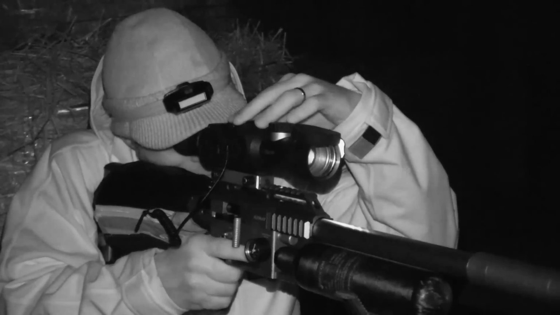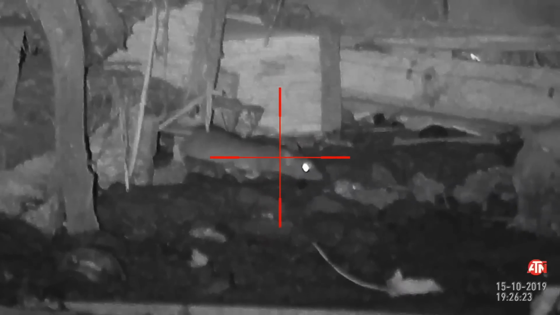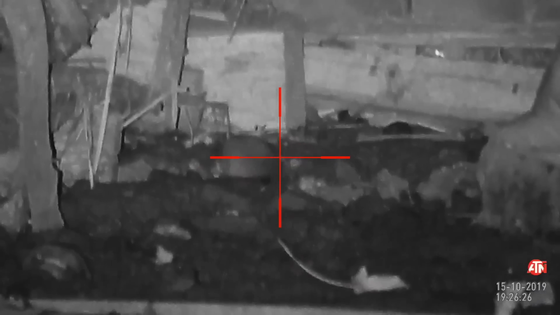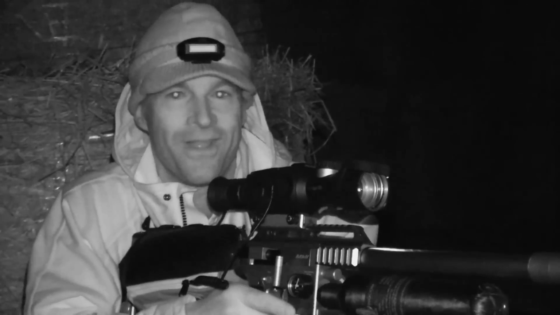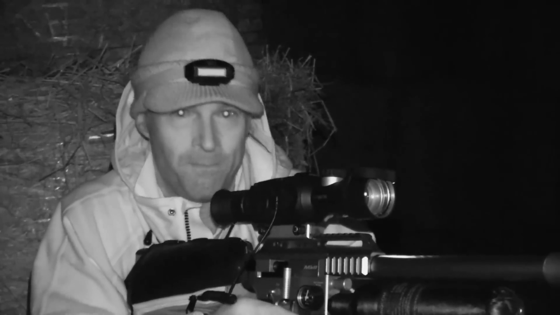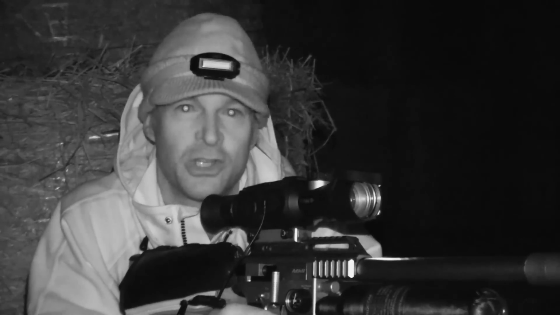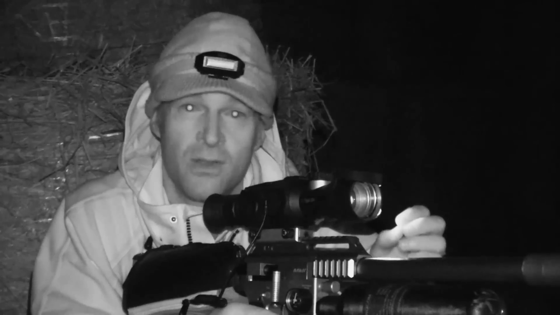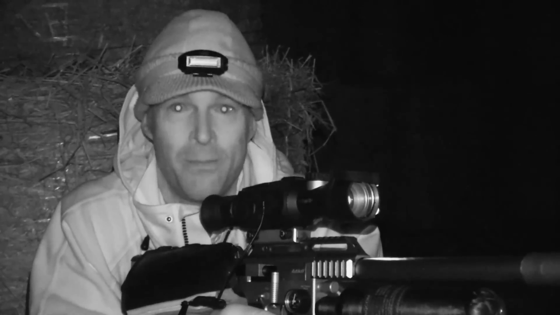My bait spots really are working their magic, and I'm back in action again very quickly. Oh, that was only about 2 minutes after the first one, and that one was on a bait spot. That was the same sort of distance, about 14 metres away, another good solid headshot, and I also noticed another rat's eyes glinting under the pallet behind it, so there should be more to be had here.